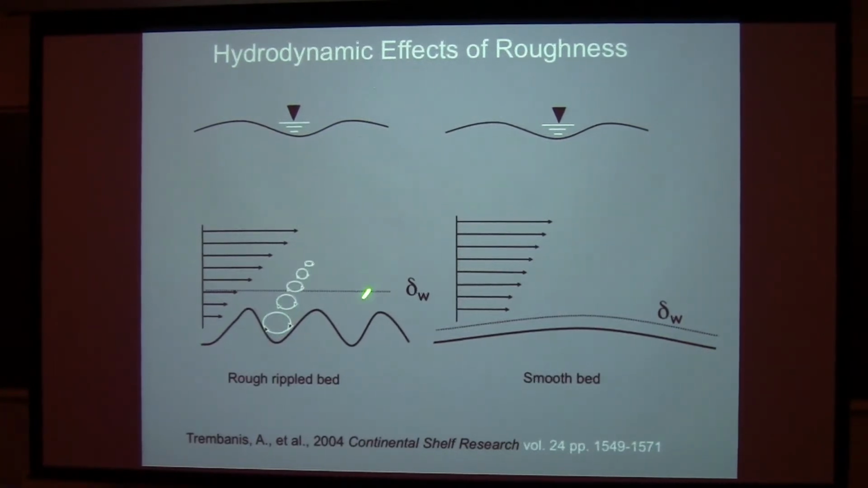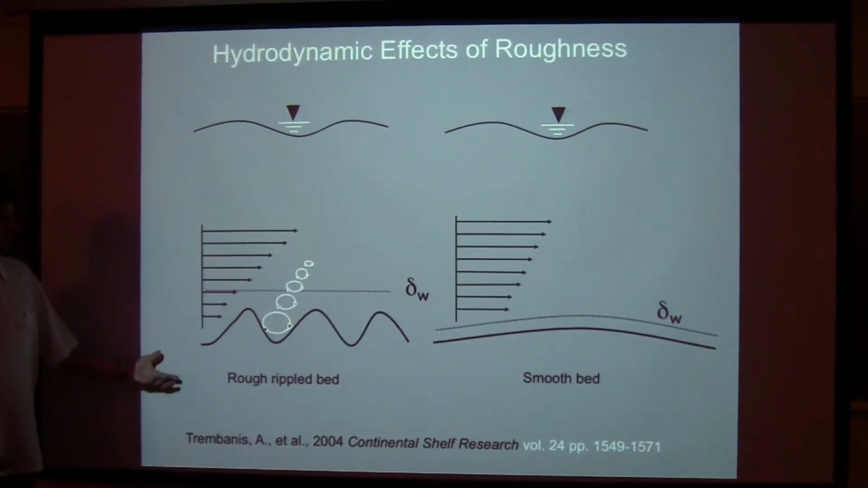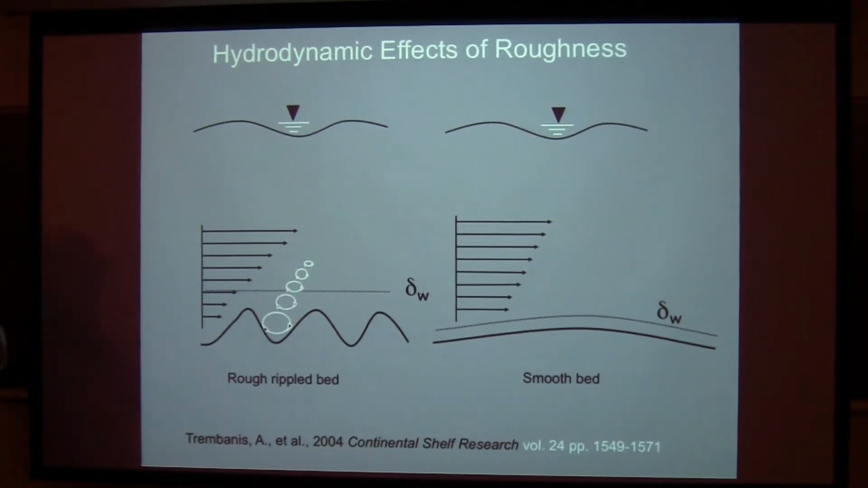You have enhanced turbulence over these beds, particularly during storms. What that means is that the adjacent fine sands are more easily put in suspension. But during a storm, when those fine sands are being advected around by currents, the turbulence is too high over the coarse domains for them to settle. So they get advected, and they deposit in adjacent areas that have fine sand. So it's a self-sorting mechanism.